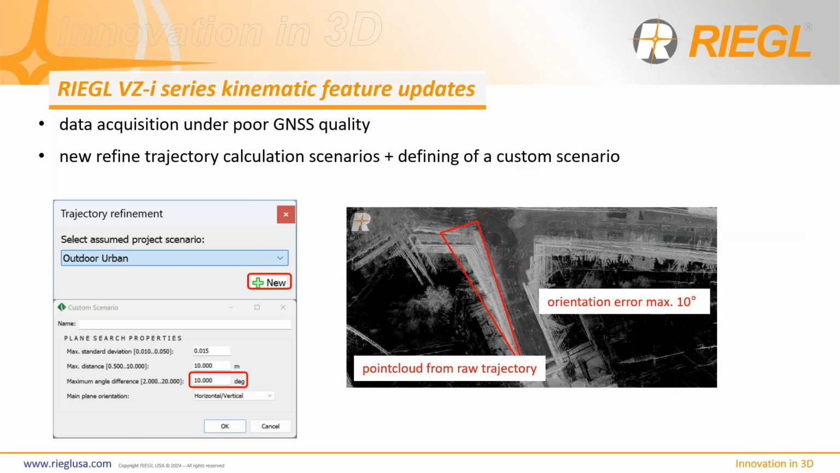Also the same thing with the maximum angle distance. All you do is put in the kinematic data. You can see that there is a yaw angle offset, which is what you'll see here. And you can roughly measure the orientation error, which here is 10 degrees. All you do is then put 10 degrees there and then click OK.